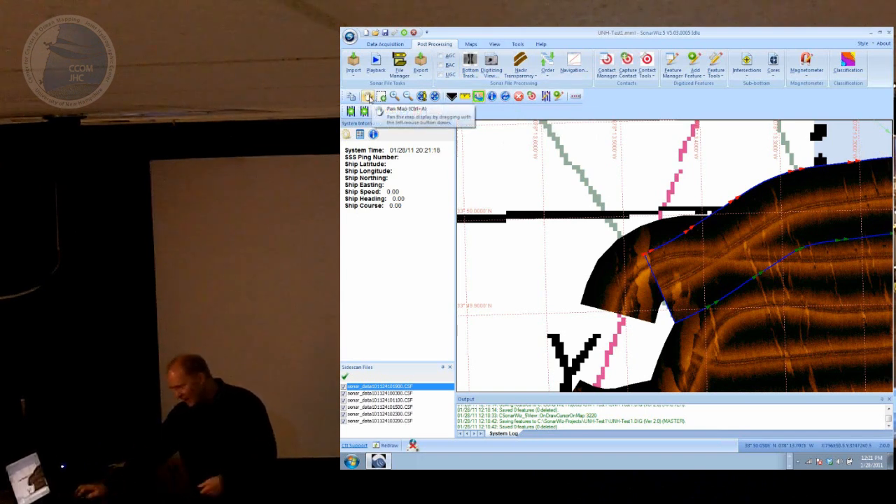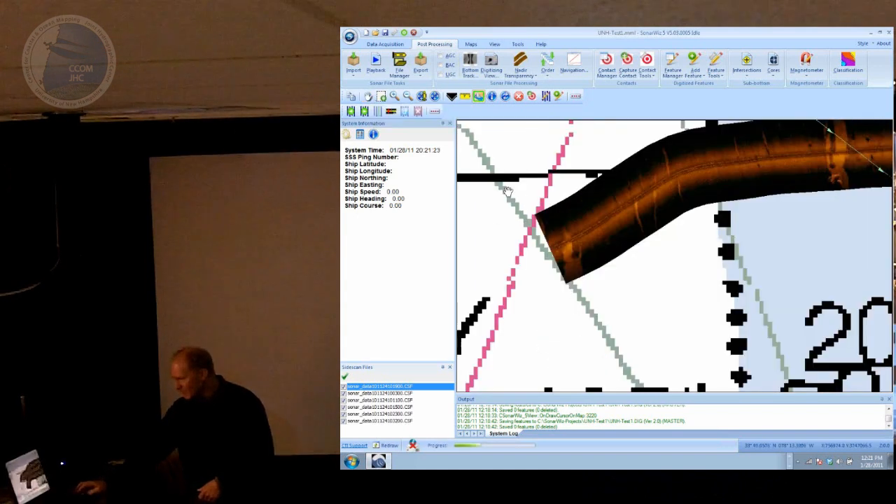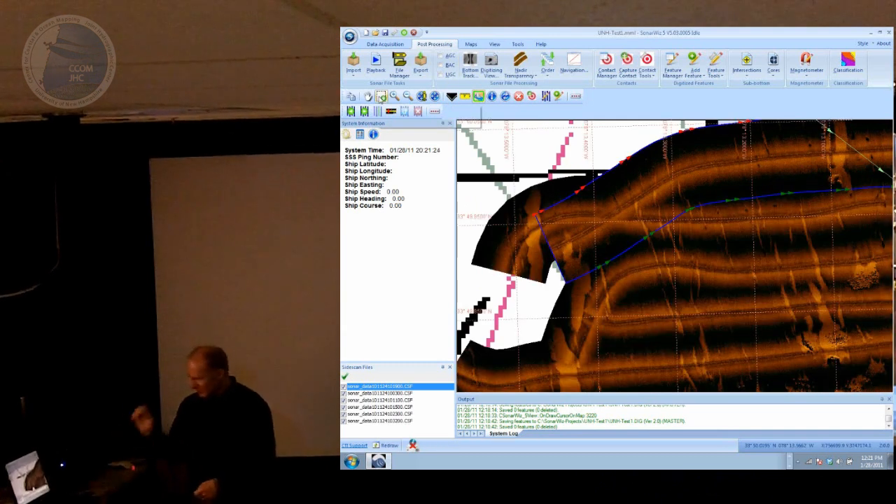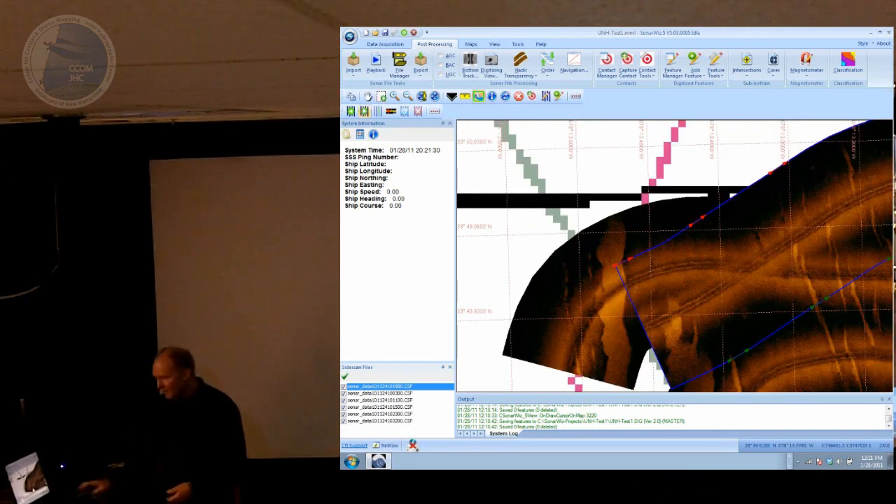These buttons are pretty obvious, I think. This is the universal symbol for panning. You just click the hand and drag the map. This is the rectangle zoom. We used that already, so if you want to zoom in on a certain part of the mosaic, use that. Zoom in by 10% is this one, and out by 10% is that one.